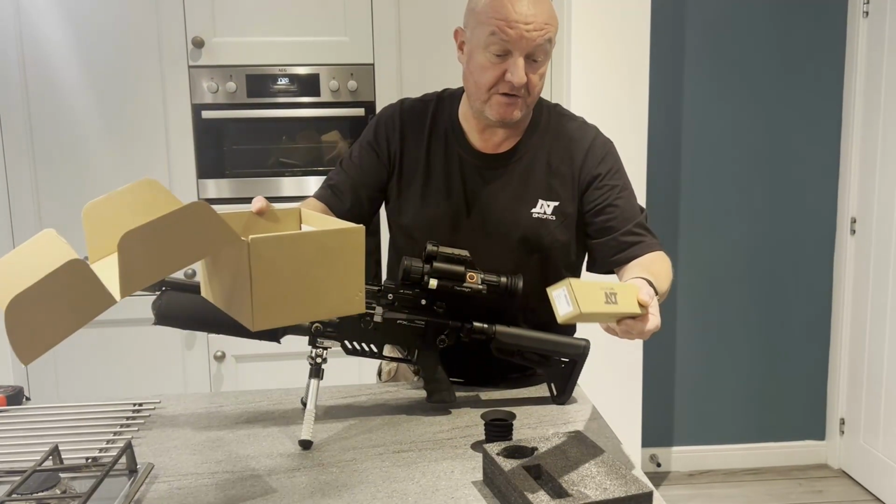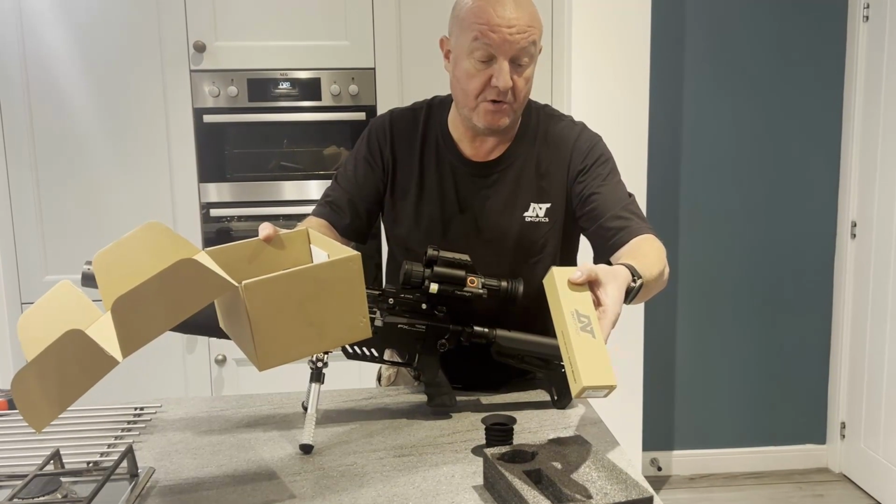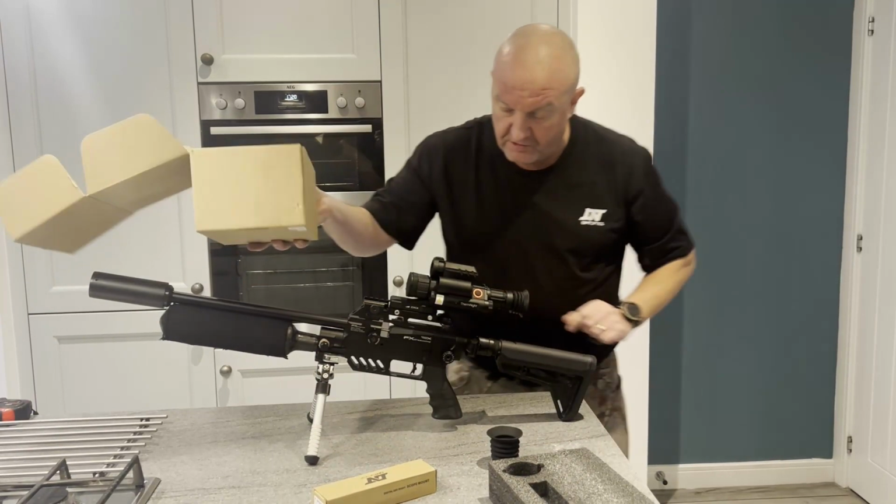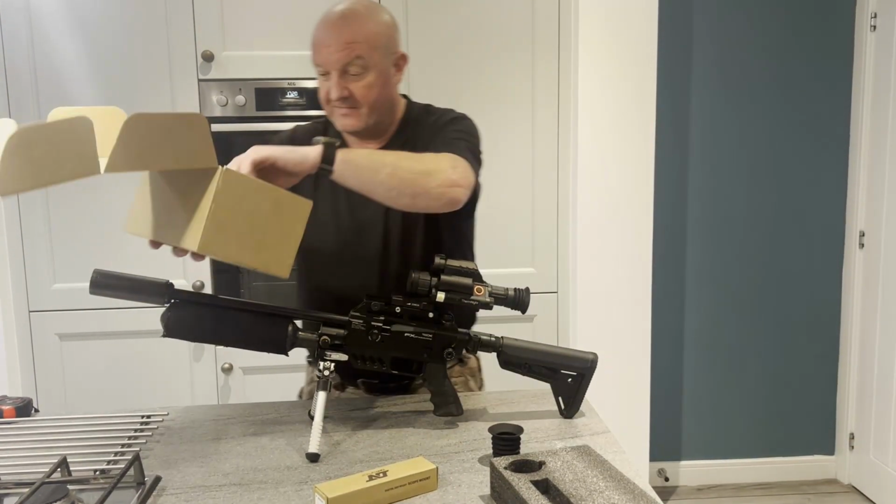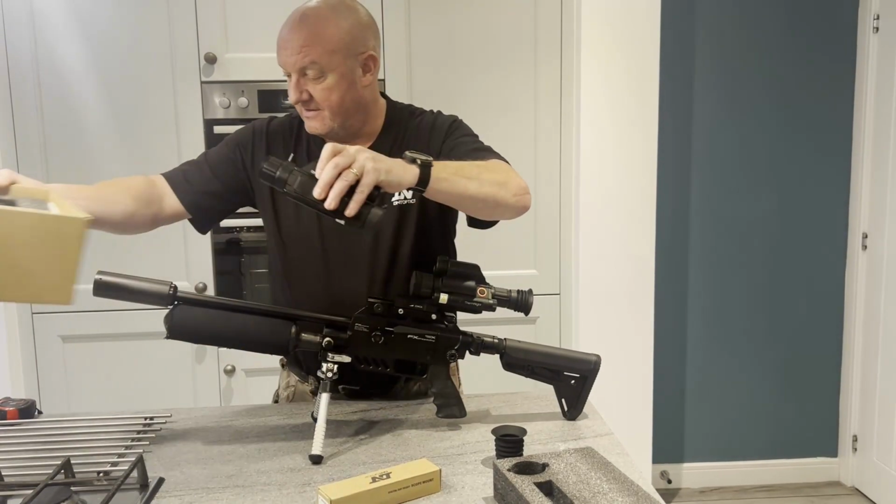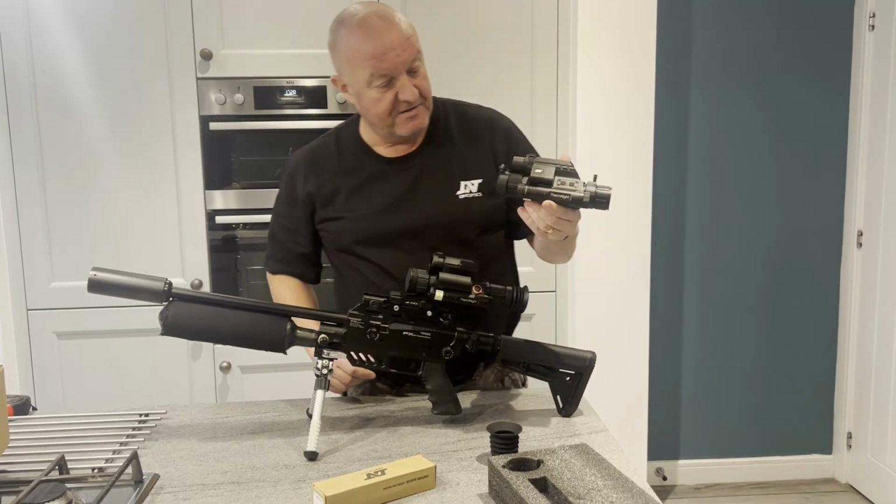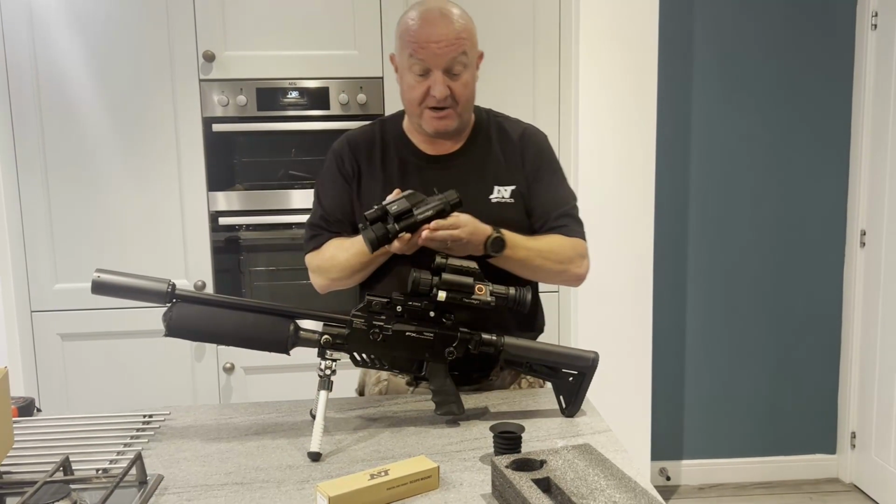First things first, got the scope mount. This is the 20 MOA 6.3 inch scope mount, so I believe it's the same one as what I've got on there. Yep, 20 MOA. But now the best bit, the 335 ThermNight scope, and I'm seeing quite a few differences here now.